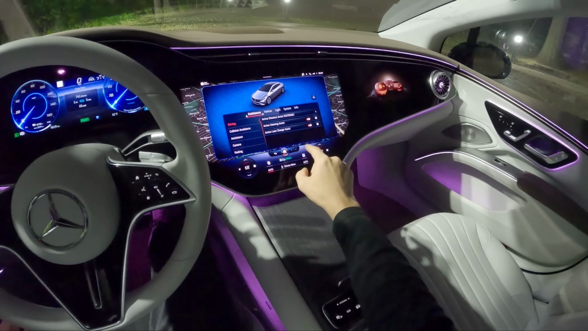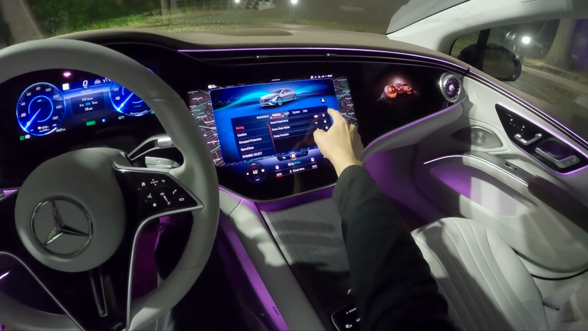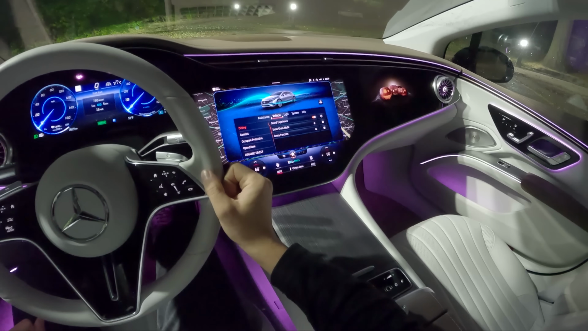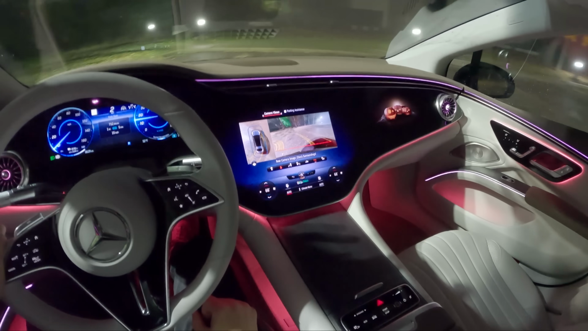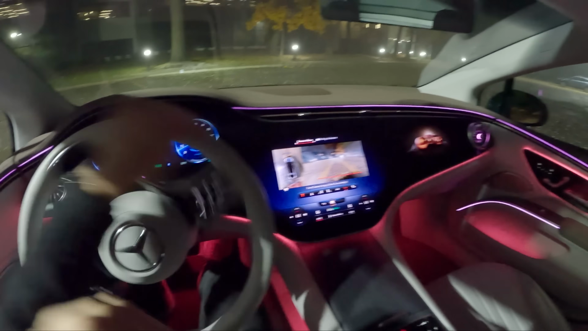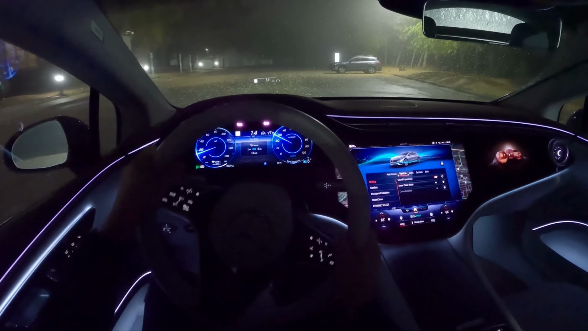We also have some interesting settings that we're going to test out tonight. We're going to turn on the sound experience. We have the creep function off, so we can one pedal drive this. This does have one of the weirdest feeling brake pedals I've ever tested on an electric vehicle. All right, let's set off and see what this is like to drive in the dark.